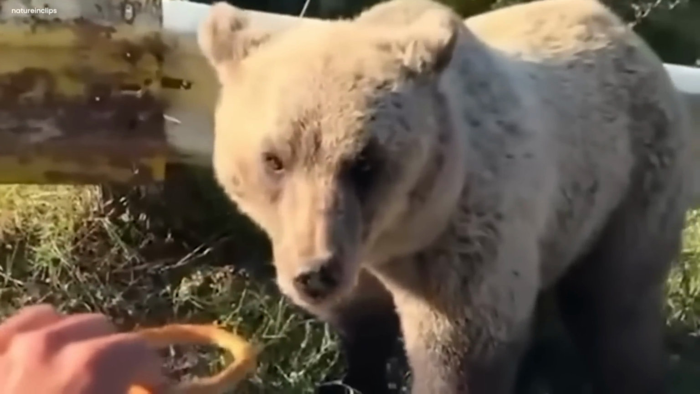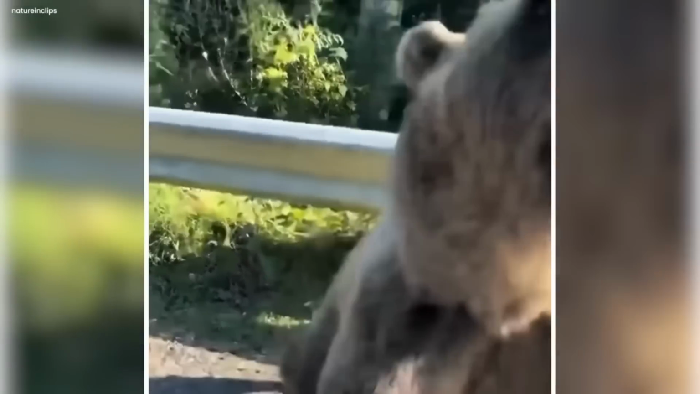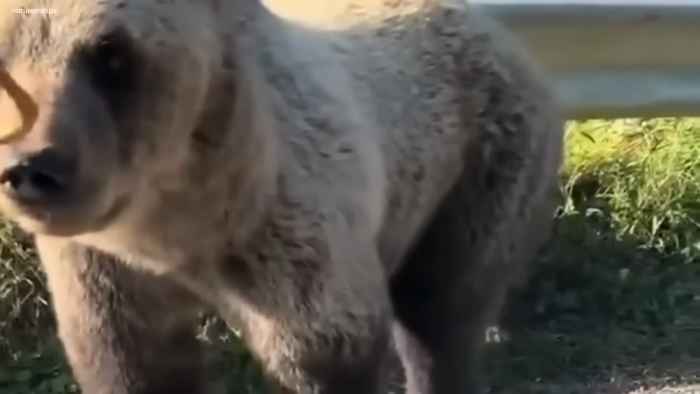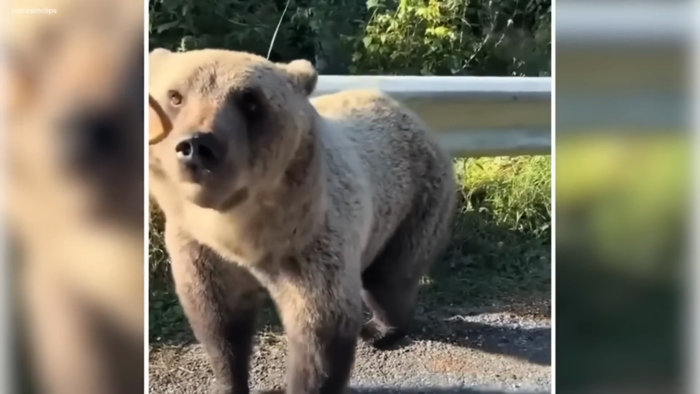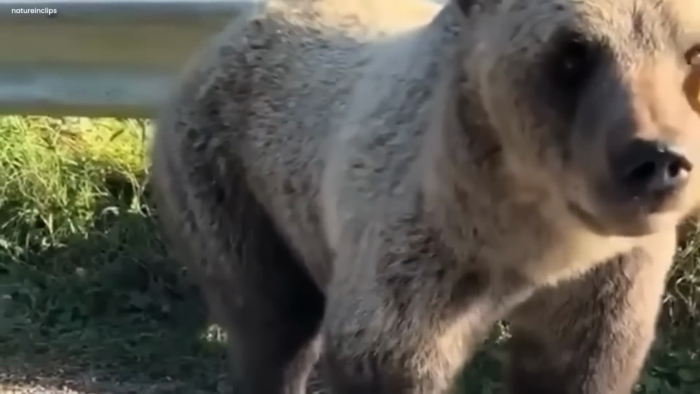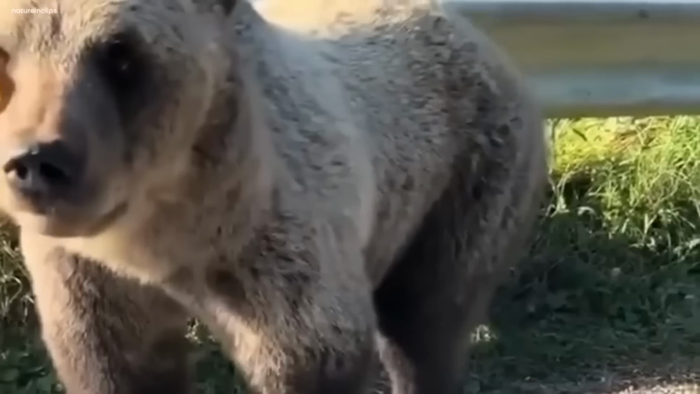Then something shocking occurred. The grizzly bear with its wide jaws acted swiftly. It grabbed the offering with incredible precision. This was scary for the man, and he was full of fear and excitement. It felt like a life and death moment. The bear was so close it could have swallowed not just the food, but the whole hand. In a moment that seemed to last forever, the man's survival instincts kicked in. He started the car and sped away, narrowly escaping the bear's grasp.